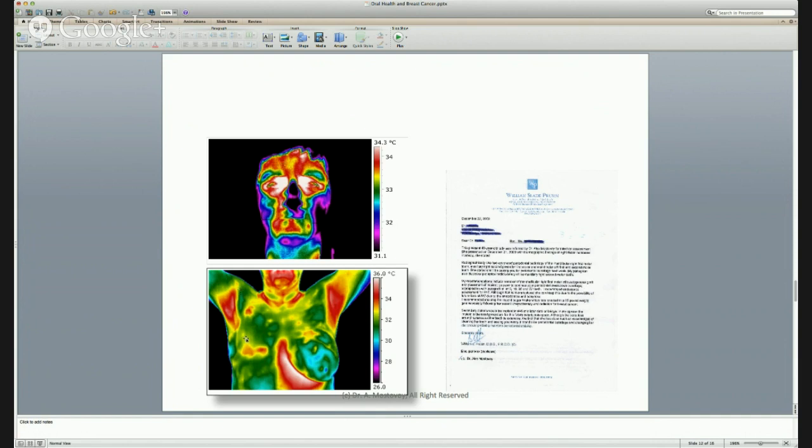And unfortunately, I have to say that, of course, she's not going to get breast cancer because she doesn't have a breast anymore. But I suspect that one of the leading causes of her breast cancer, something that might have pushed her over the edge, was specifically what's going on in her mouth that was never addressed until she had thermographic imaging.